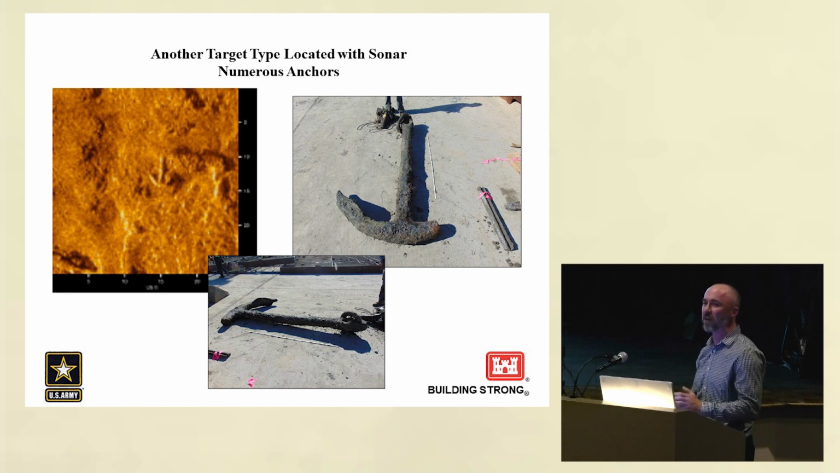We know, or we have an idea what we're looking for before the diver gets in there. The magnetometer, again, you can kind of sense things that are buried, but you might not have any idea what you'd be going after except the fact that it's steel or iron.